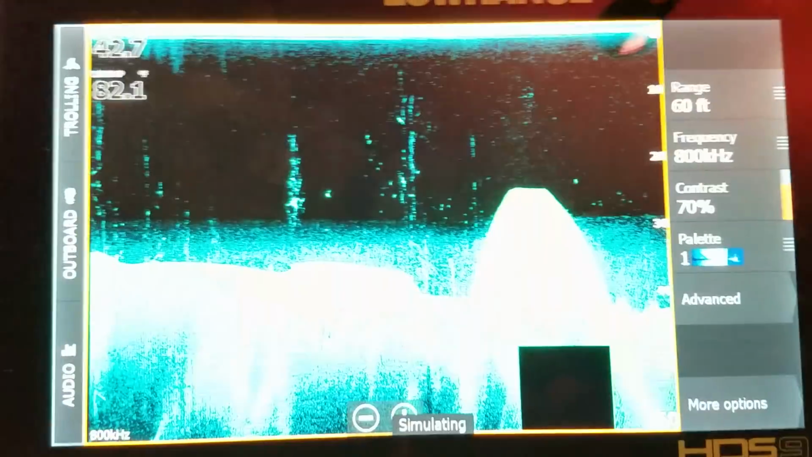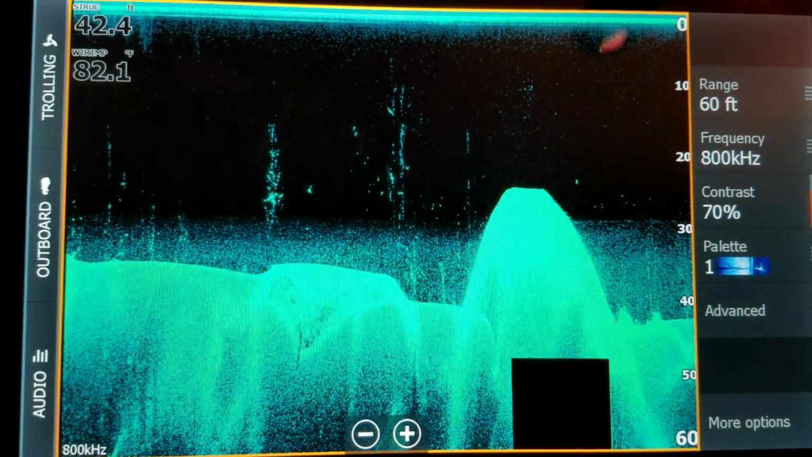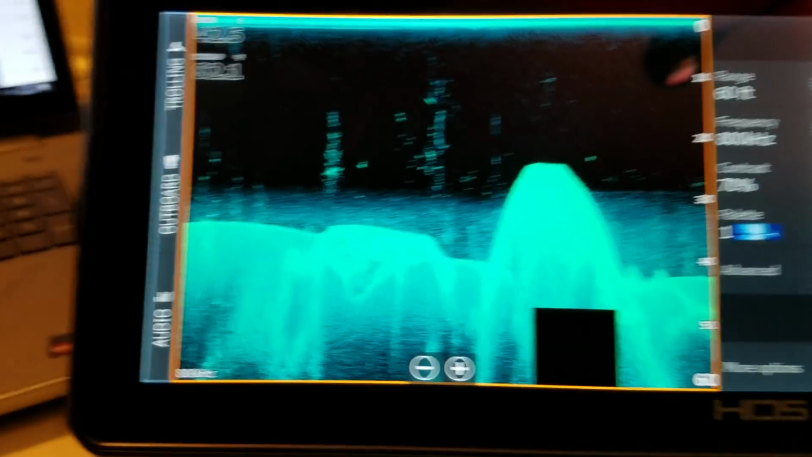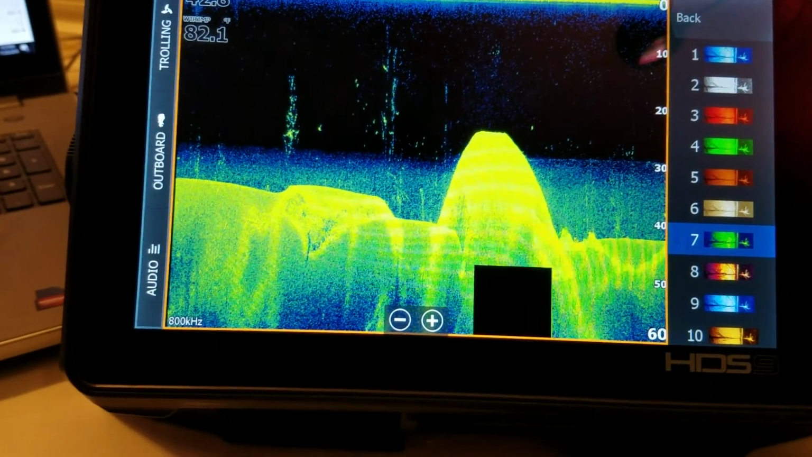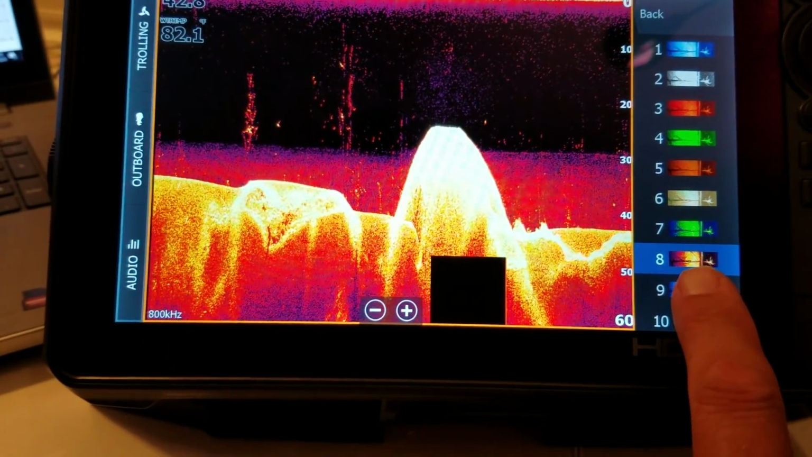Okay, we'll get a down scan screen. And I remind you, this is on simulator, but you get the general idea. Now, you can go in here and you can change your color palettes to whatever color you may want. And there's 10 of them.